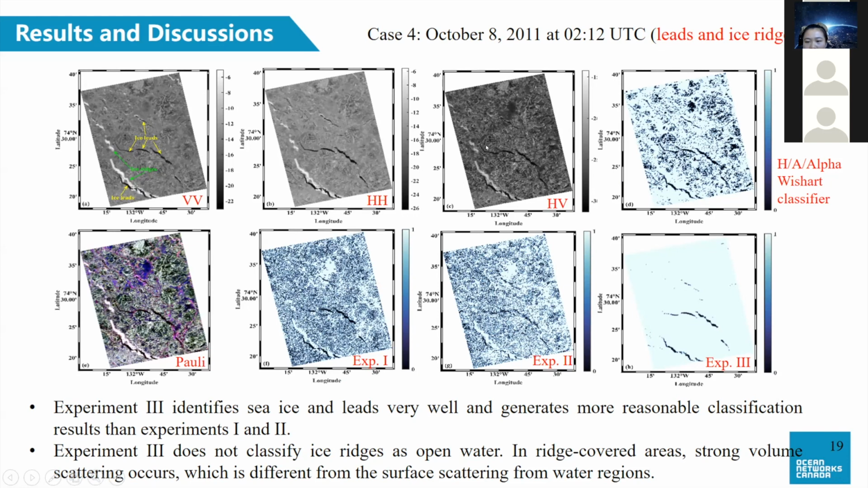In this case, backscatter from several ice-covered regions is very similar to backscatter from sea ice leads, which indicates that the surface scattering is possibly dominant in these areas. Sea ice in these regions is misclassified as open water, even by the H/A/alpha Wishart classifier. In contrast, our method identifies sea ice and leads very well and generates more reasonable classification results.